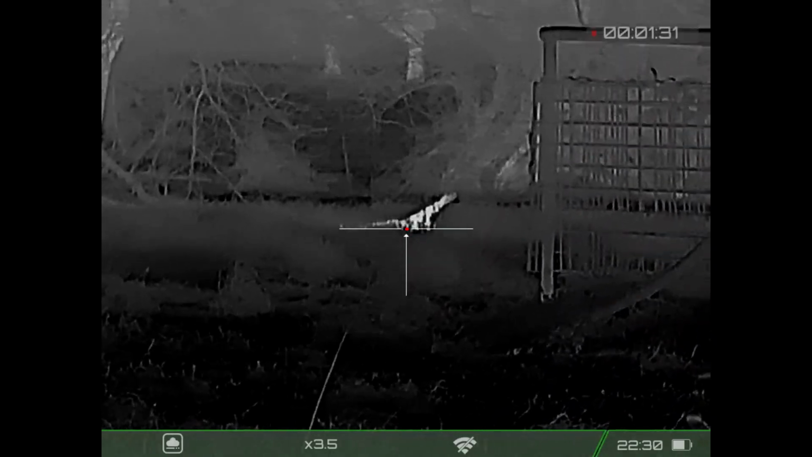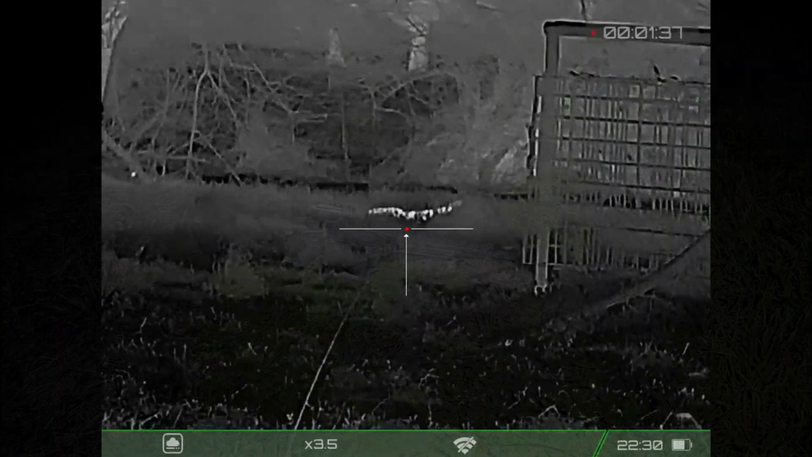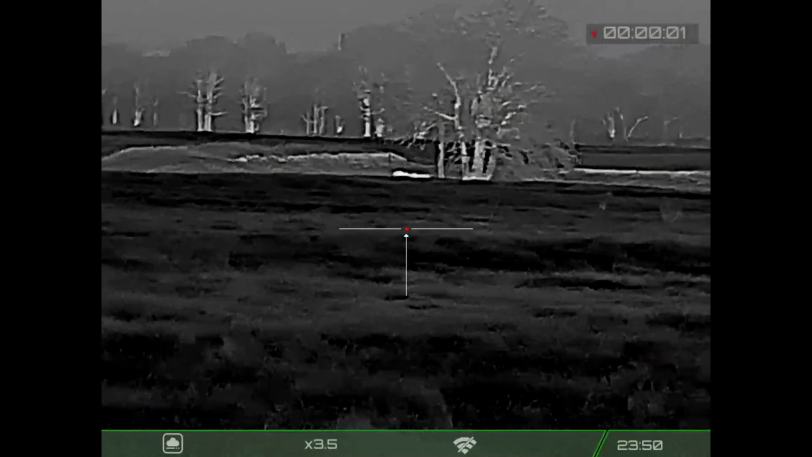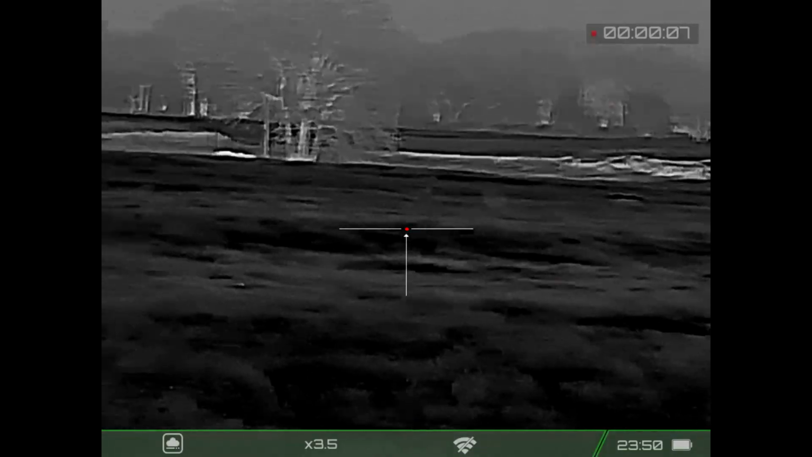And we got another hog down. Safe. 2 shots, 2 hits. Once again, under a pecan tree. And once again, another 165-pound boar. At this point, we're partway through the stalk on another property. The stalk is going to be about 440 yards.